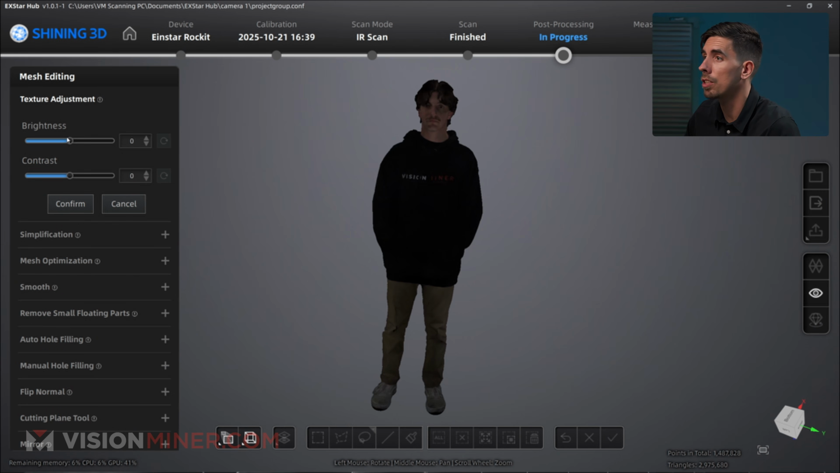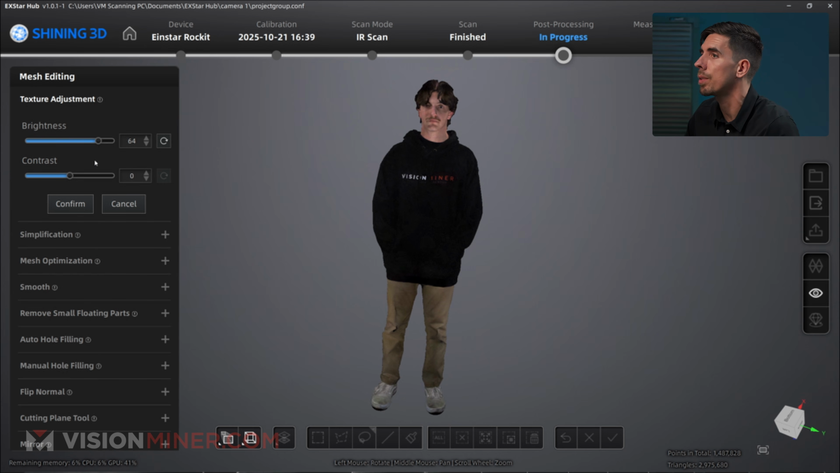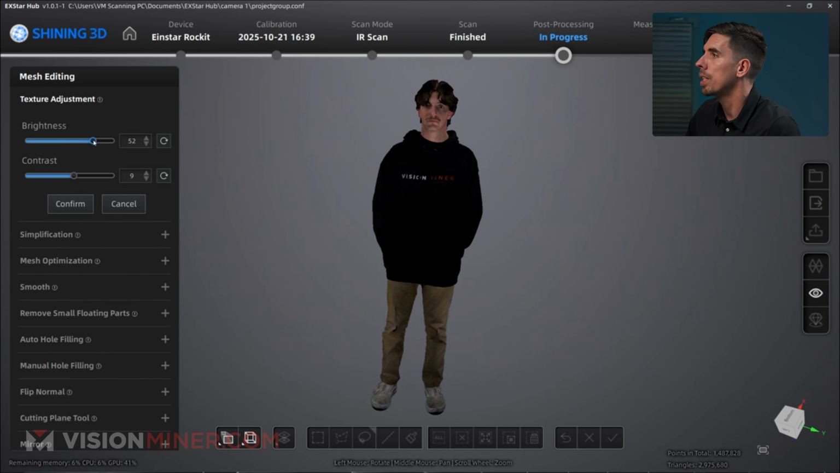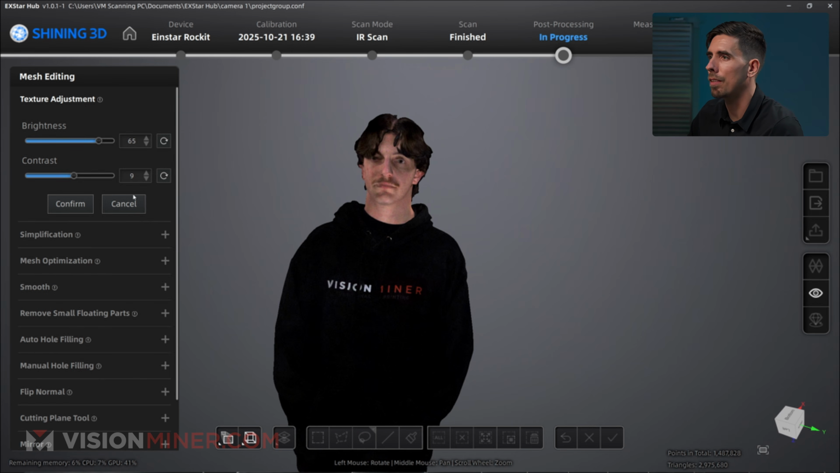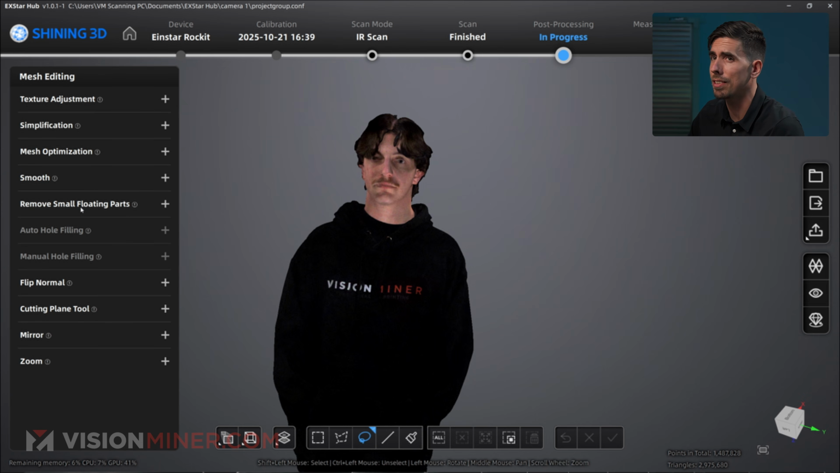So texture adjustment, let's turn up that brightness. Oh yeah, there we go. A little less contrast, more contrast, all right. We got Joe in the flesh. Not bad for a low res 3D scan that took less than a minute to do. Very cool, all right, yeah.